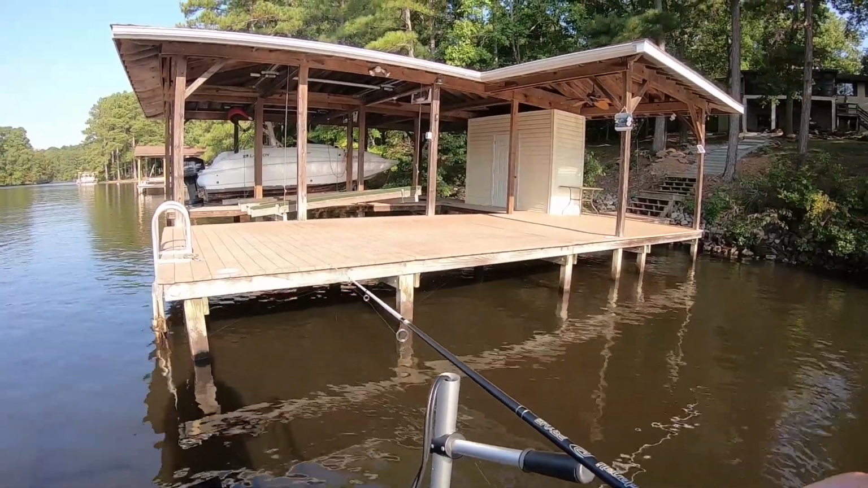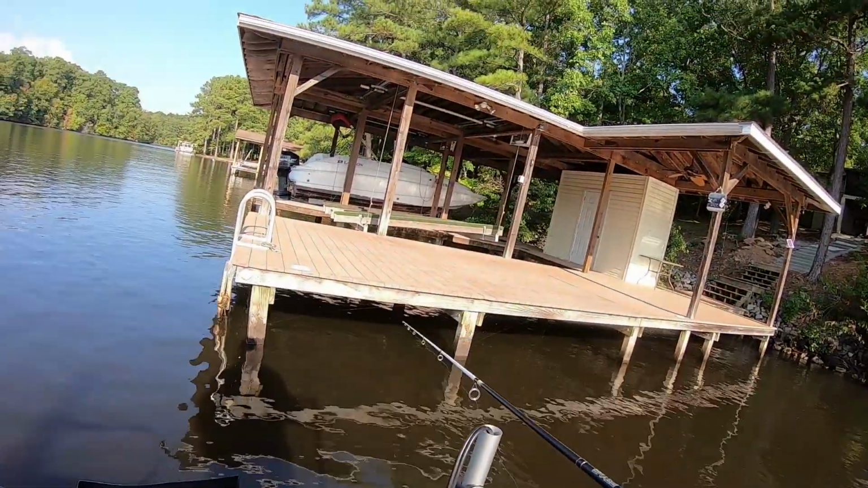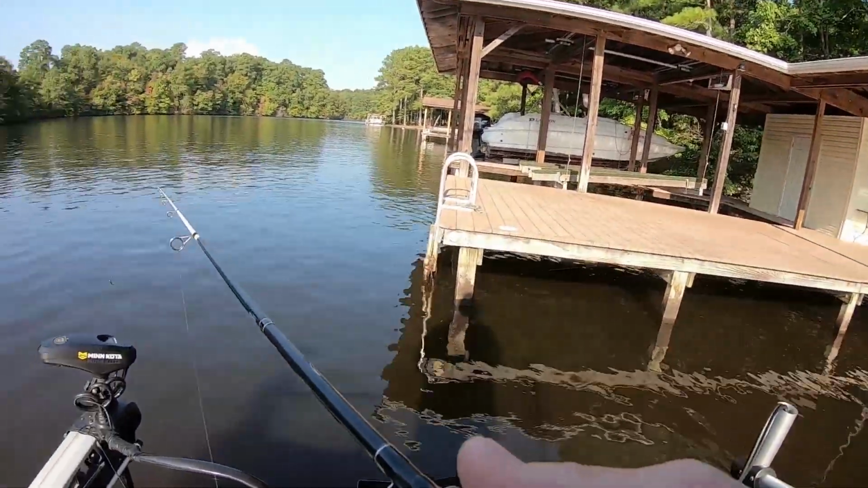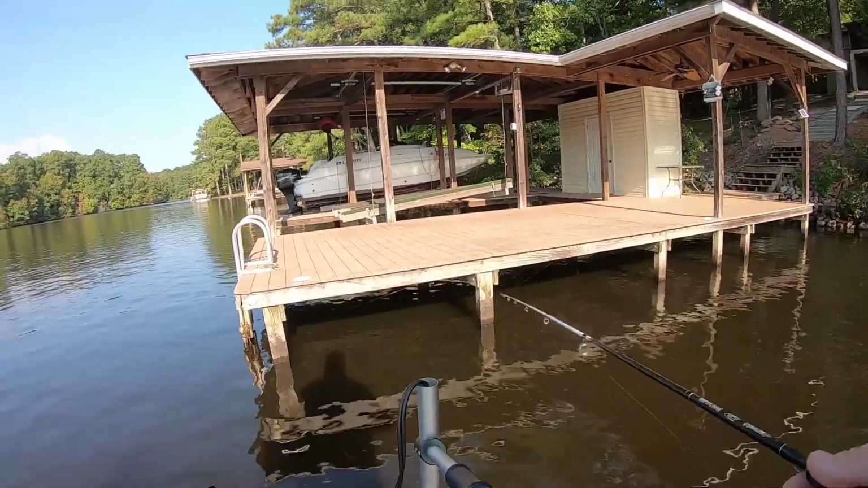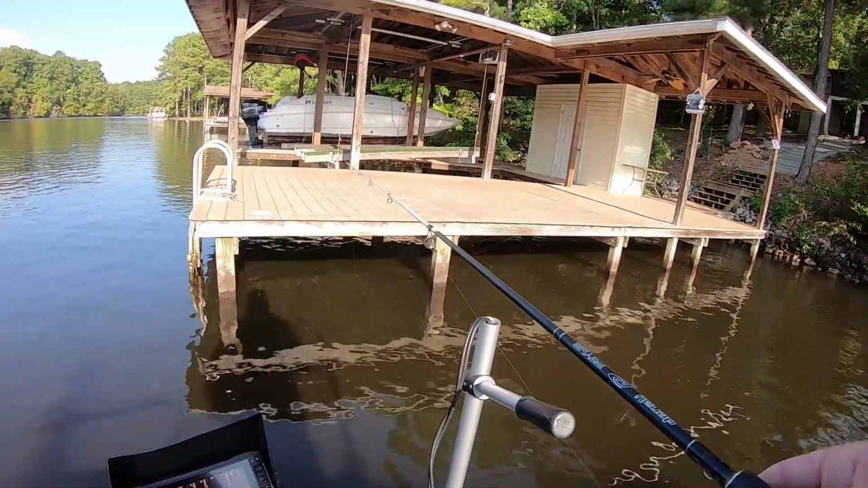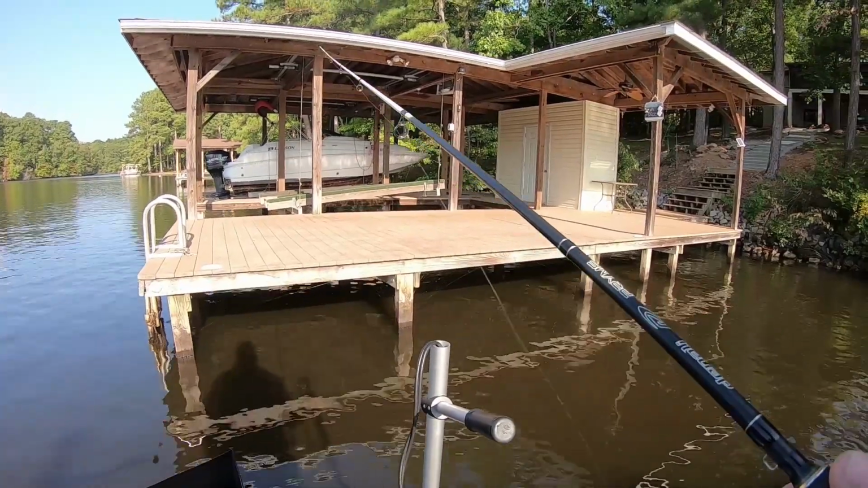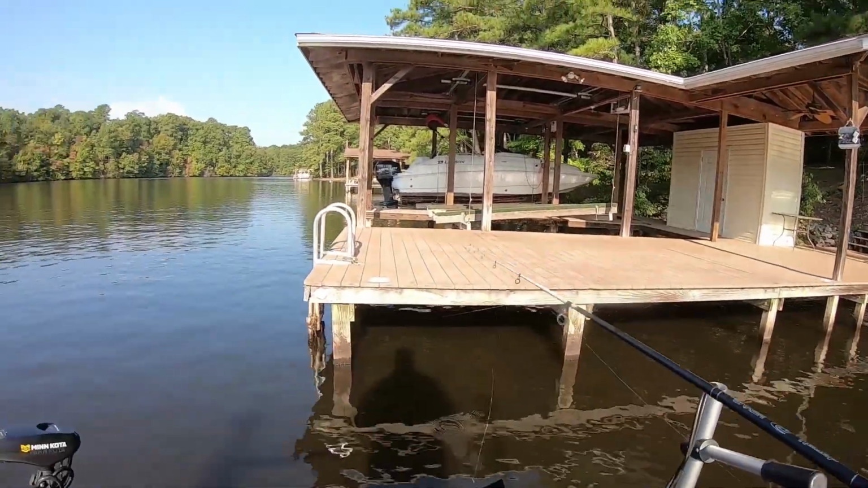Y'all been there. Your buddy's using blue and you're using red, or vice versa, or purple, and he's catching one after another and you're not getting bit. Finally, you say, give me one of those blue ones, and you put one on and you catch one. Sometimes color is very important, it seems to be. Sometimes it's not. Sometimes it's just a matter of finding some fish that are really interested, and you can catch them. Y'all know I've made videos where I've used different colors throughout the day. And that's what I'm doing today.